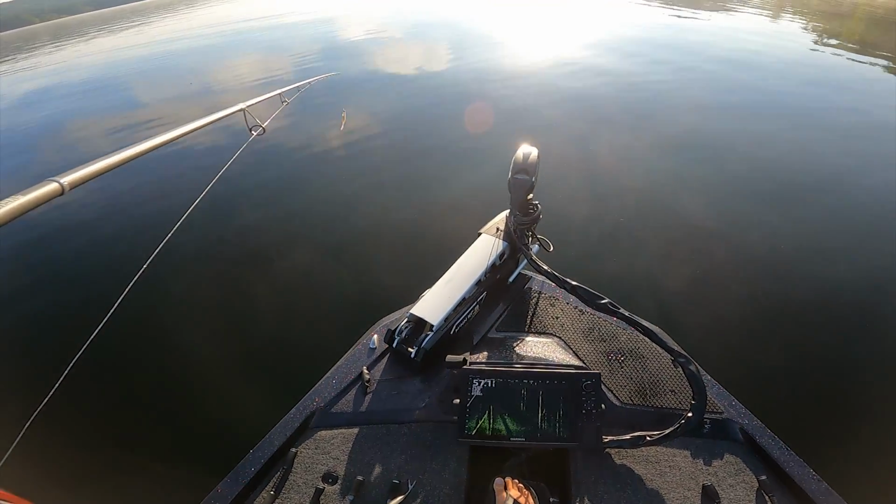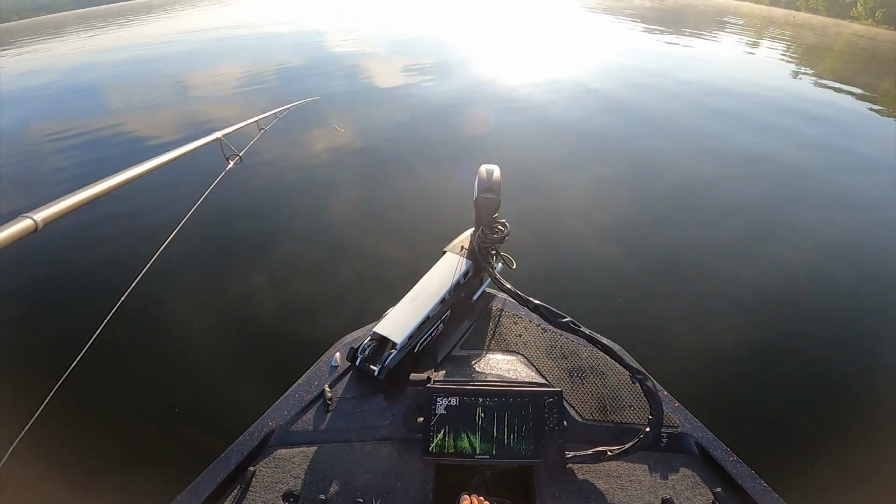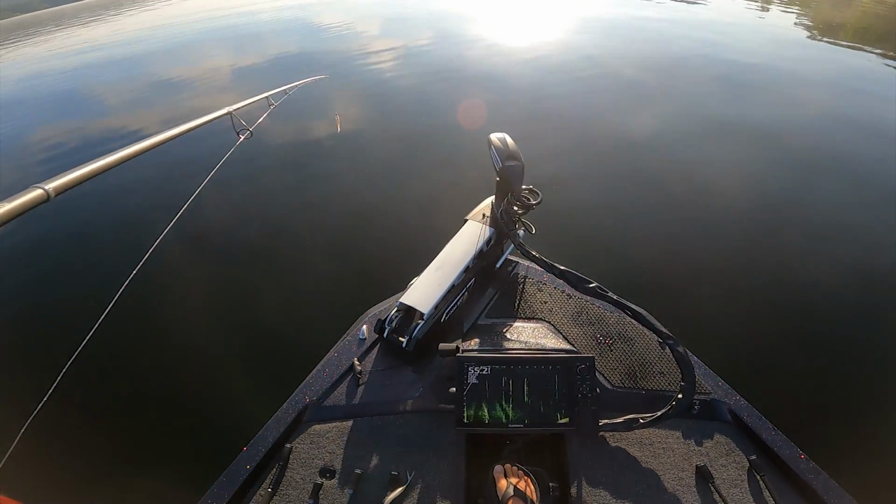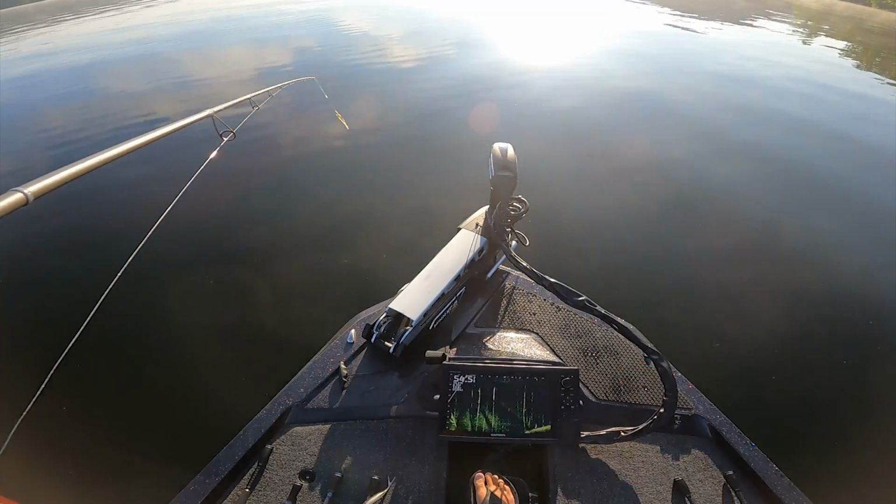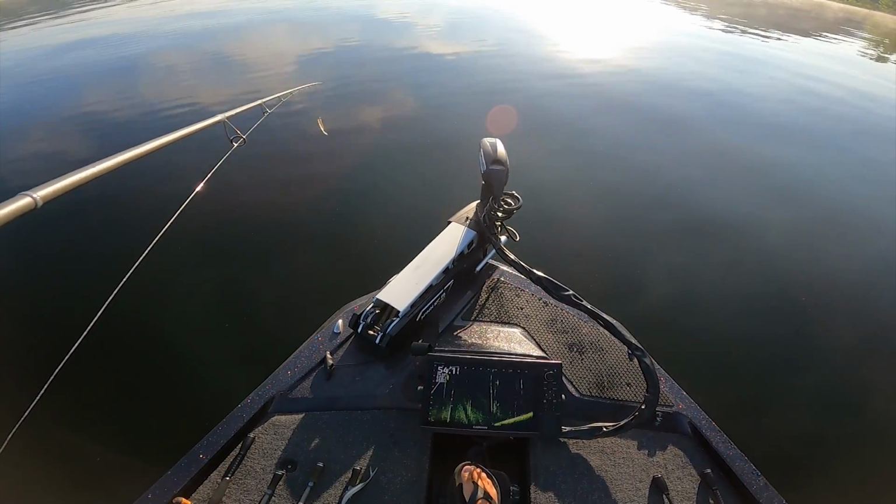Because when these big groups, we see them and then we can cast or not cast. And it's always nice when they eat. They've been eating good in the mornings out here. But this is just an example of fishing the timber. I mean, we're deep, but those fish aren't deep as you guys saw. They're pretty up there.